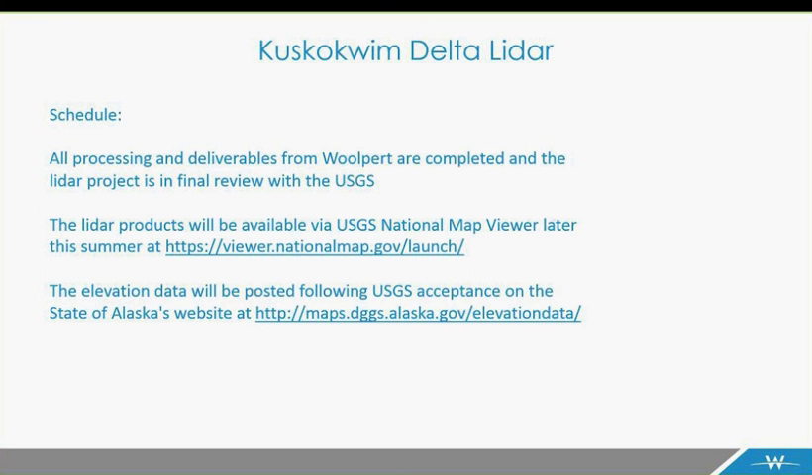I can't say exactly what the schedule will be. The USGS would have to verify, but basically I would expect that later this summer, early this fall, they should have that data available on the USGS National Map Viewer, and then the data will also be posted following USGS acceptance on the State of Alaska's website at the address that you see there. And again, I'll send this out as a PDF to everyone so you have this as well.